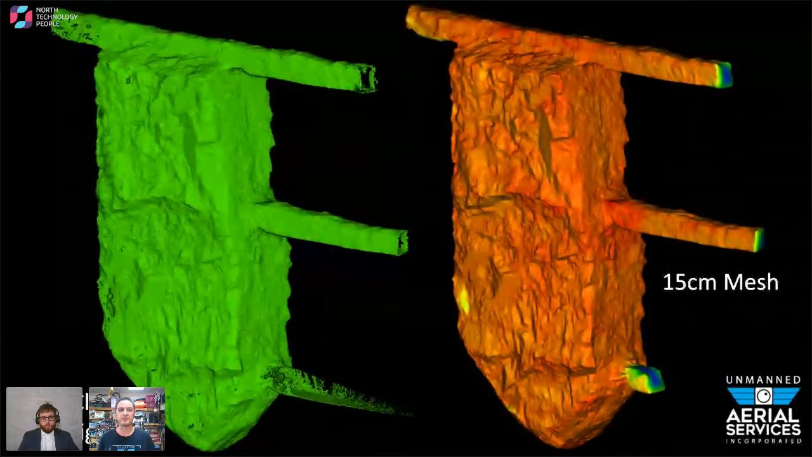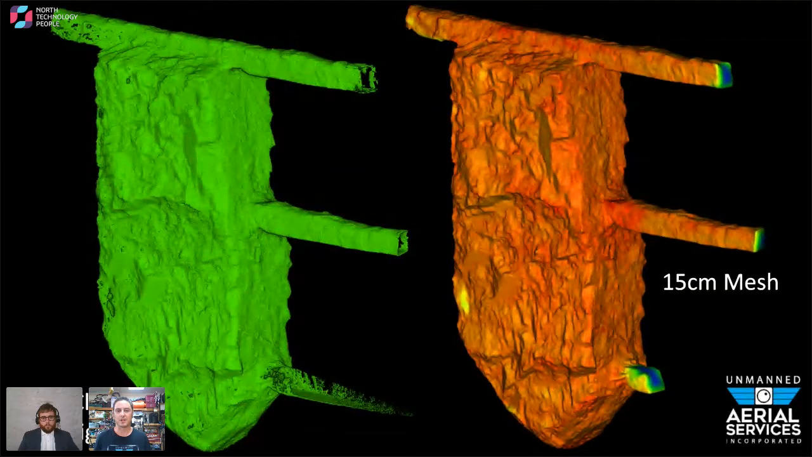And more examples of the mesh and different ramps, different color intensities we can apply for different things that they might want to see. If there's change detection applied, or if they're worried about things sloughing off, we can show that pretty easily.